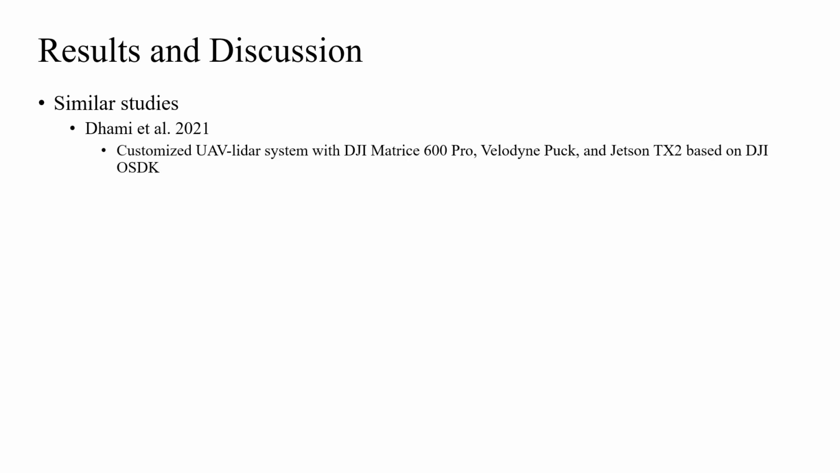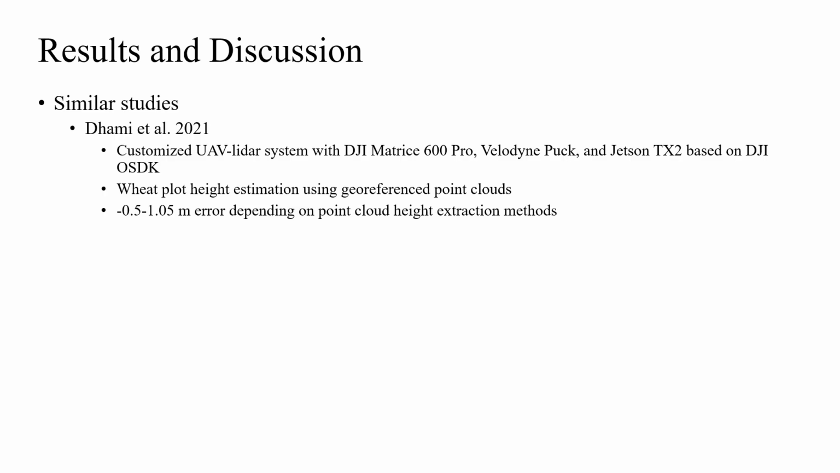Among the limited studies in the agriculture area that were somewhat similar to our current study, Dami et al. in 2021 built a customized UAV-LiDAR system with a DJI Matrice 600 Pro, Velodyne Puck, and Jetson TX2 utilizing the DJI SDK, and estimated wheat plot heights using georeferenced point clouds with errors ranging from -0.5 to 1.05 meters depending on their point cloud height extraction methods.